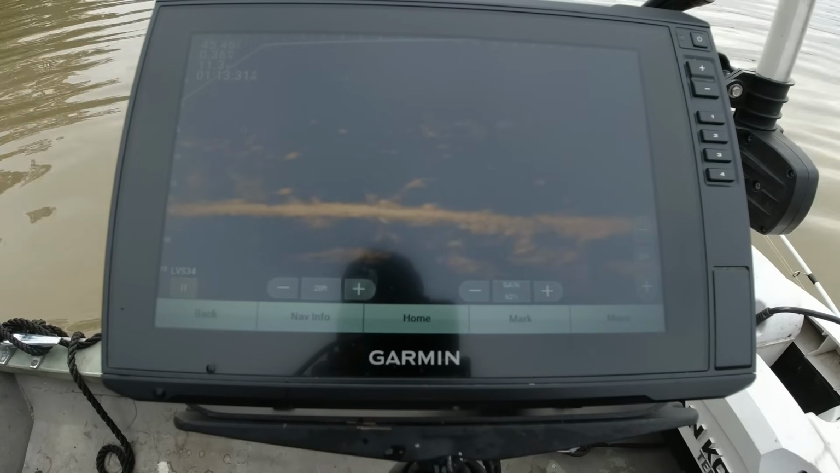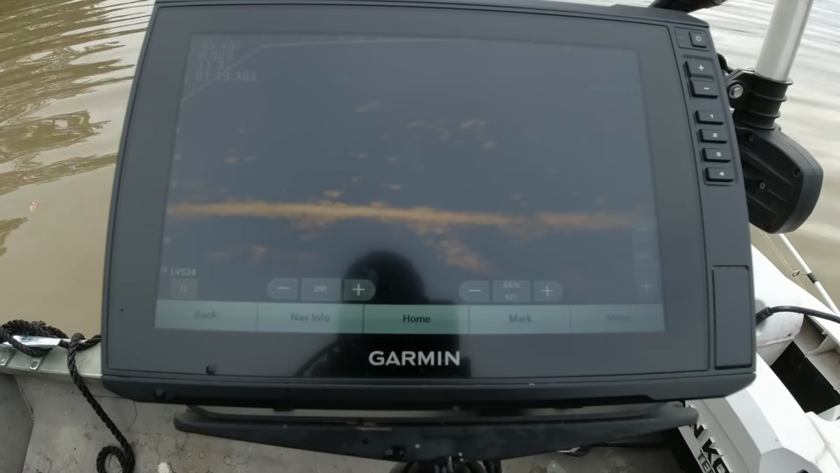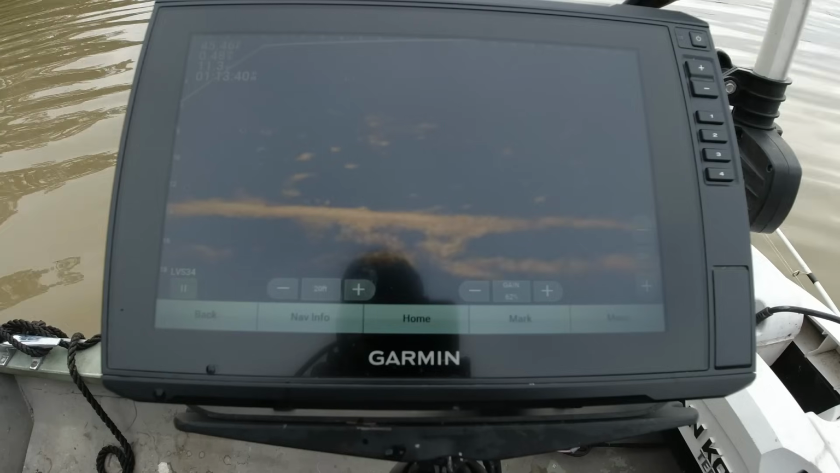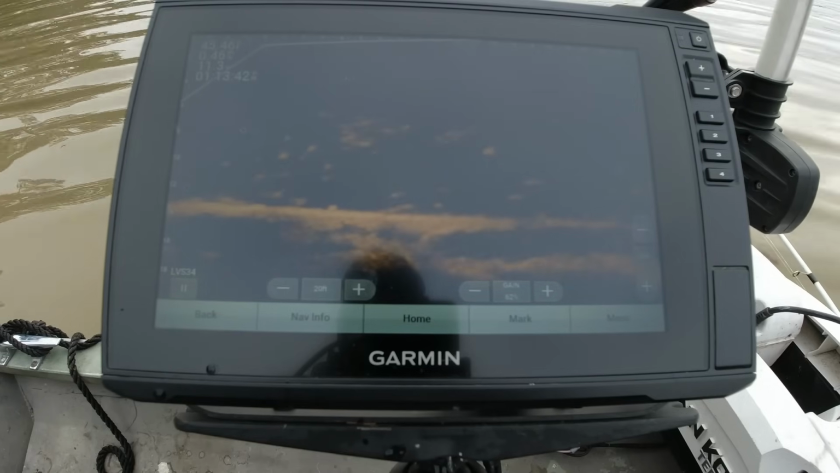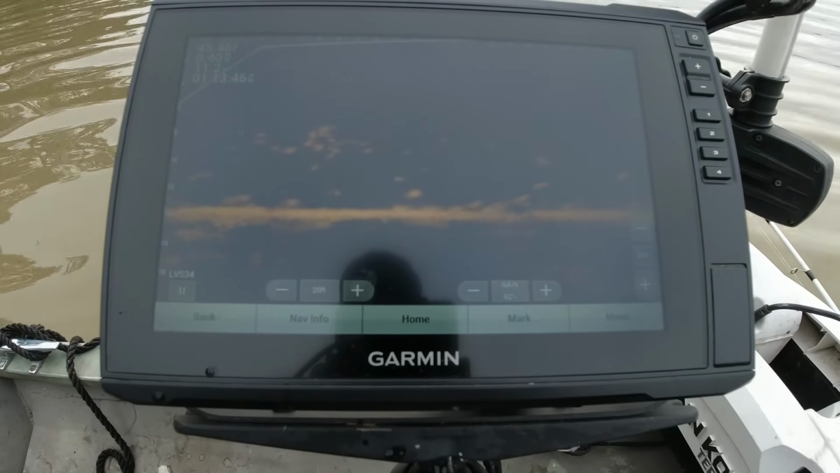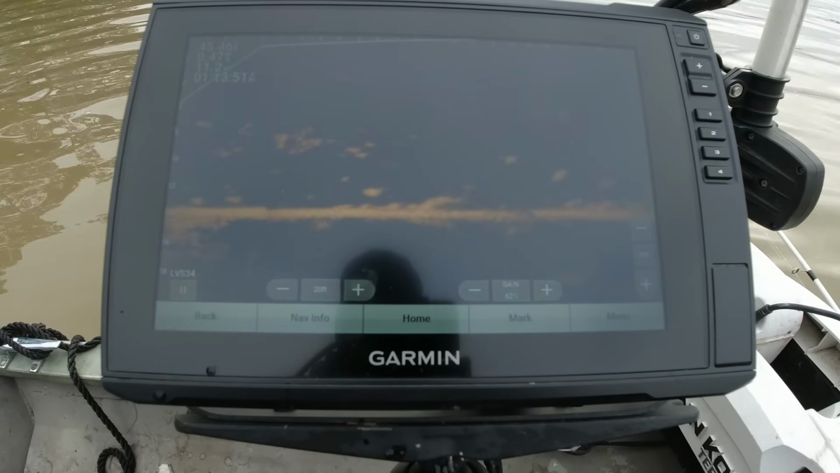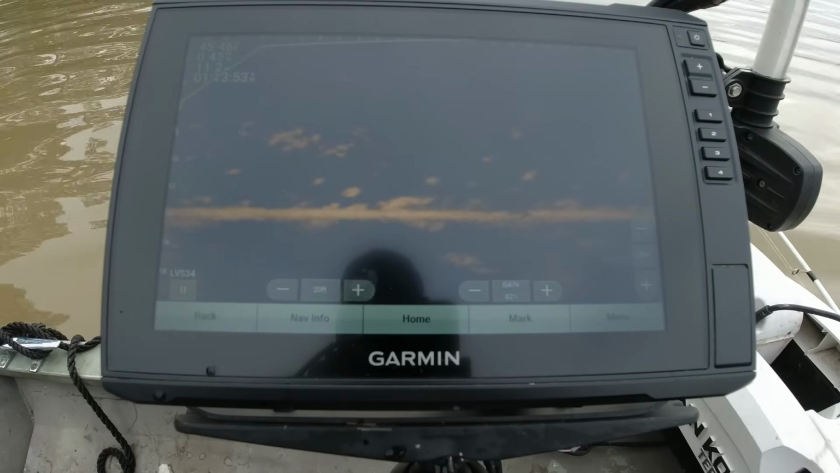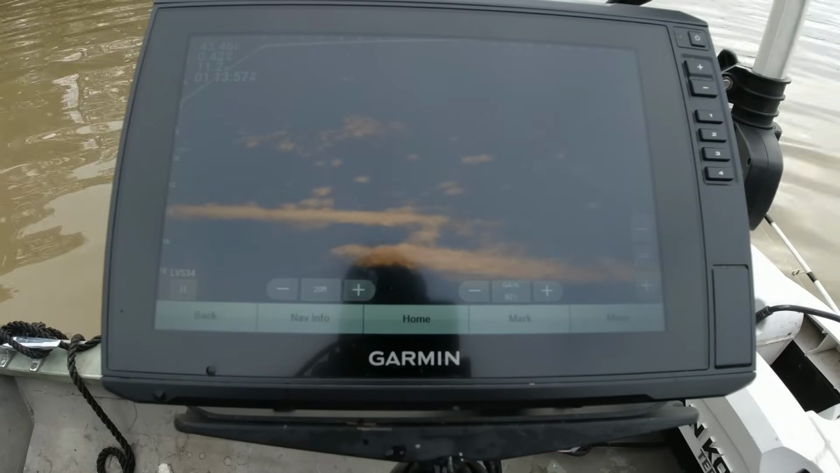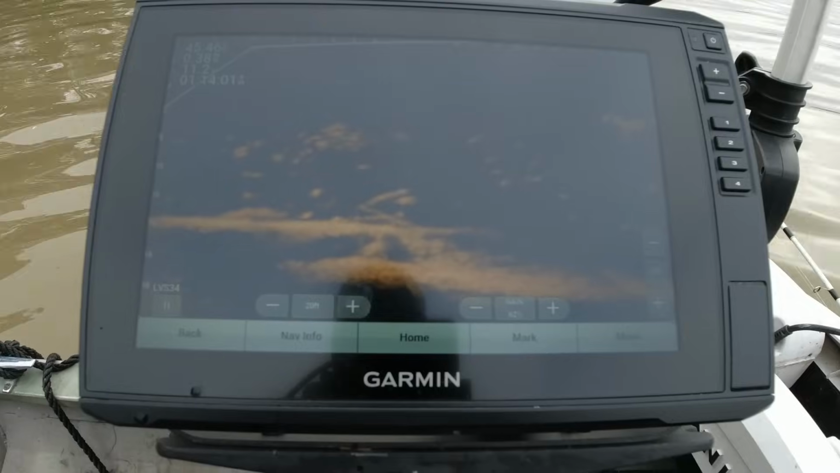I'm paying really close attention to those fish that are on the very bottom, because I'm gonna tell you, I find on this lake a lot that those fish will sit on that bottom, and if you're not really paying close attention to it, you won't see them down there. I'm seeing a lot of fish on the bottom, but most of them are small fish. And maybe a decent fish right there.